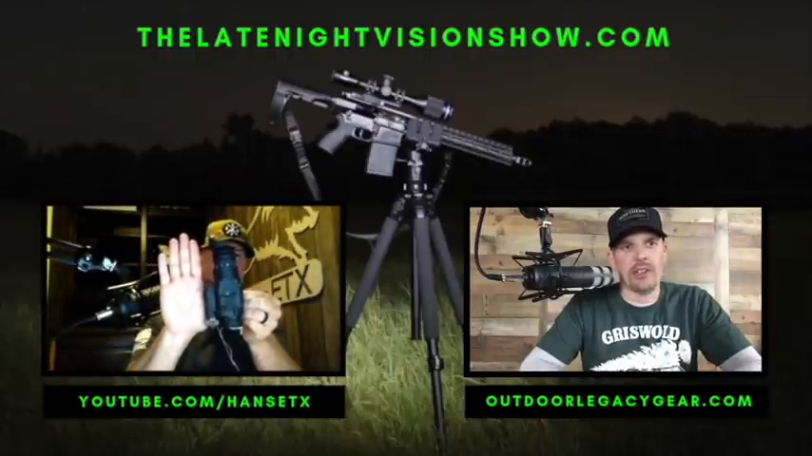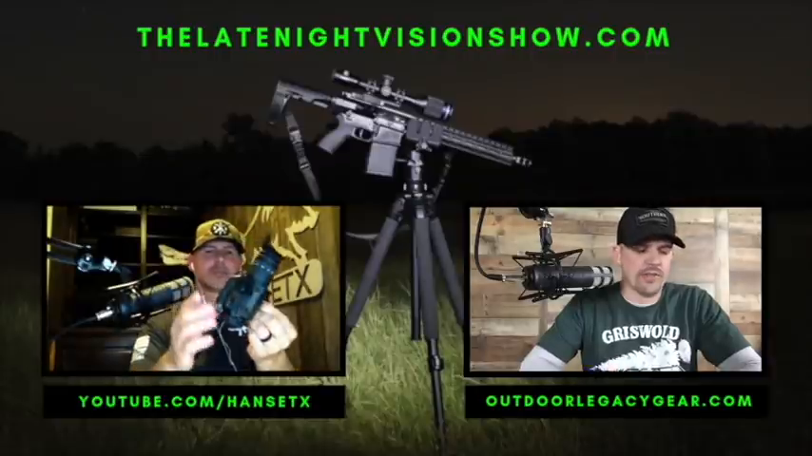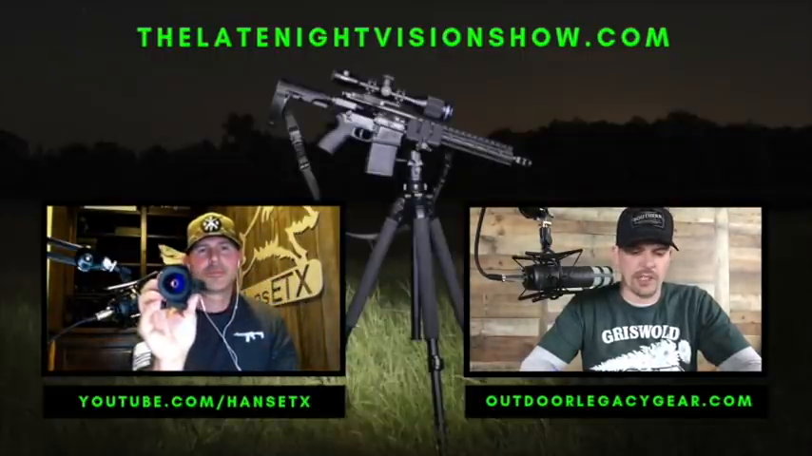Interestingly, this is something new for N-Vision. It has a manual focus, whereas their other units are autofocus. It does have digital zoom. As I mentioned, it's a 1 power, so no magnification, but it's got a 2 power, 4 power, and 8 power digital zoom, 2x, 4x, and 8x. It's got an OLED 640 by 480 resolution display screen.